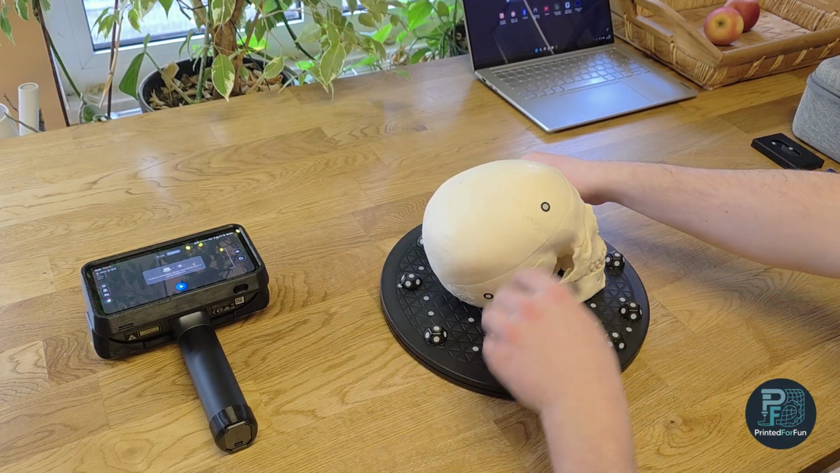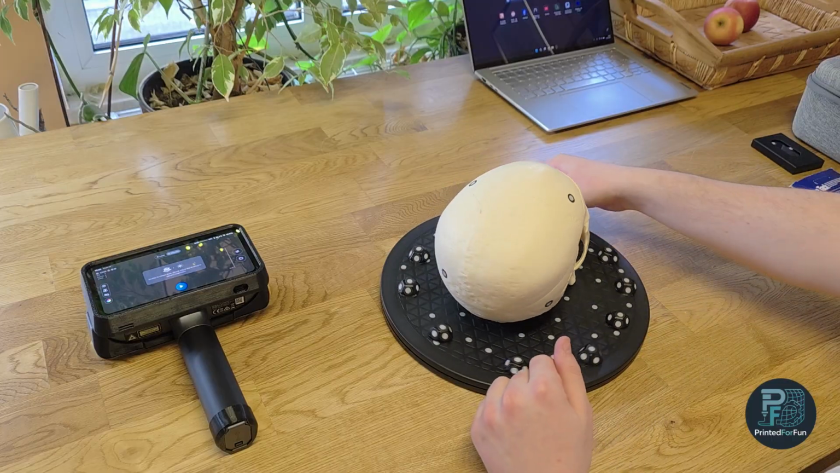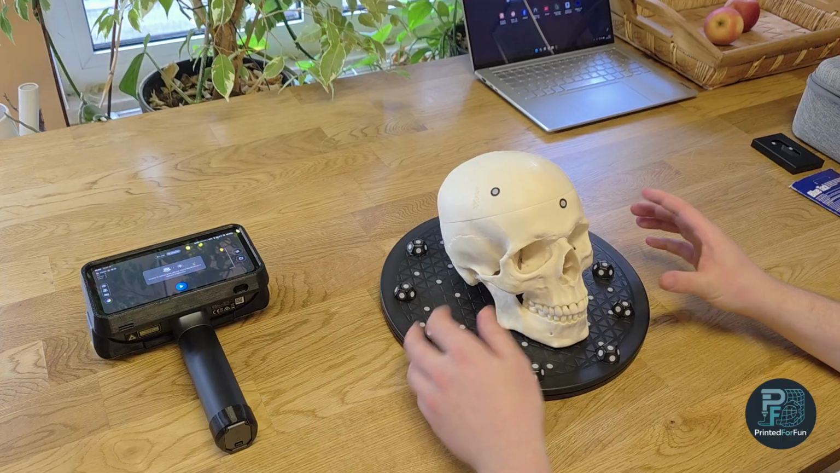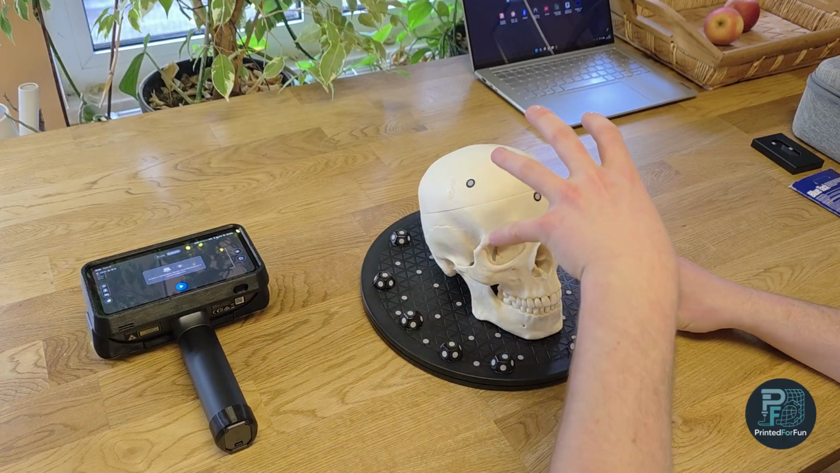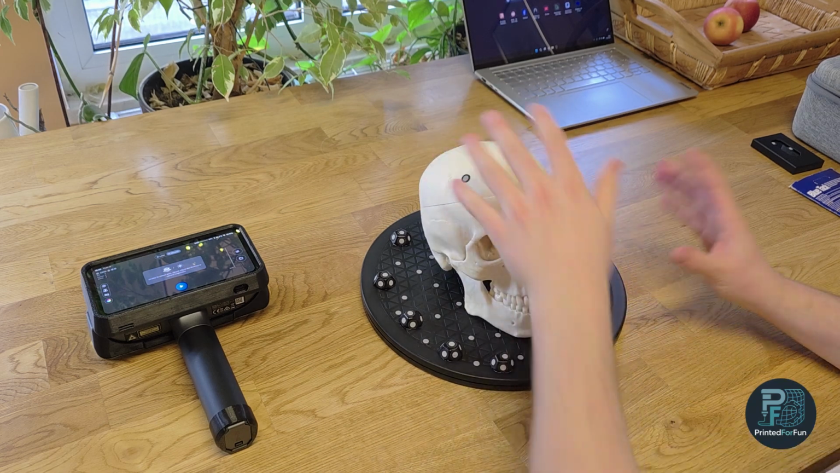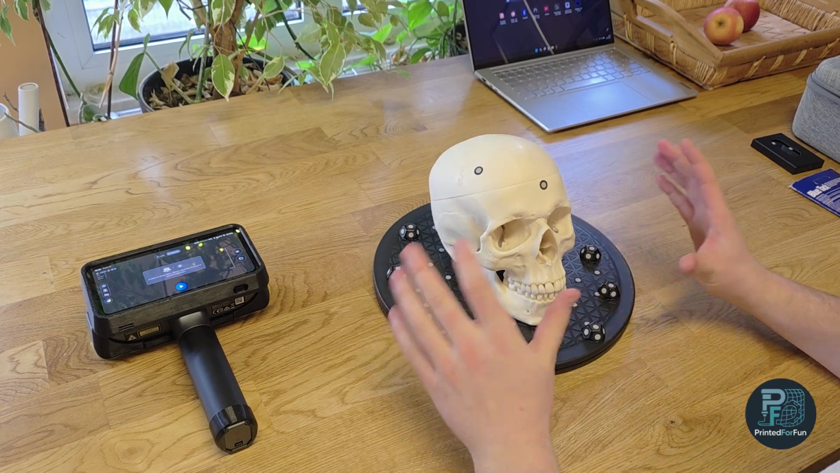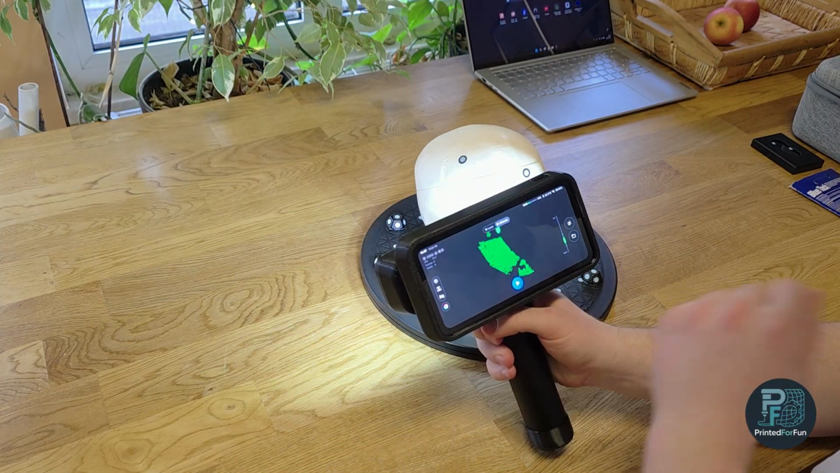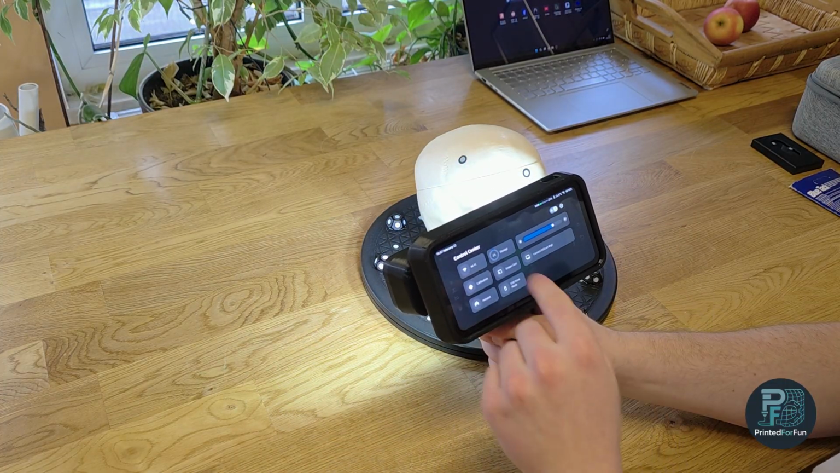On the skull, there are also some marker points used for alignment of multiple scans, and I will need to do two scans of the skull. One from the top side of the skull, and then one with the skull turned around. So the Rigil is booted up now, and the first step is to enable the screencasting.